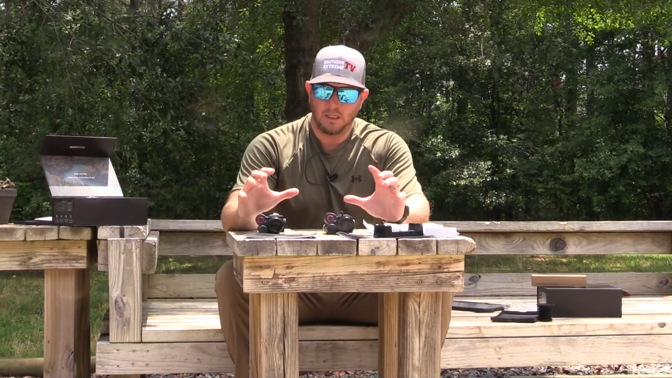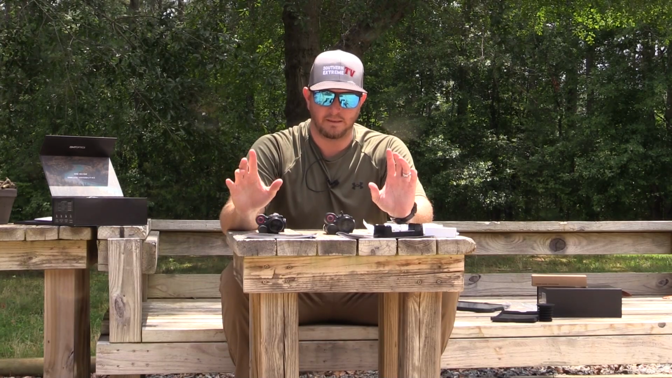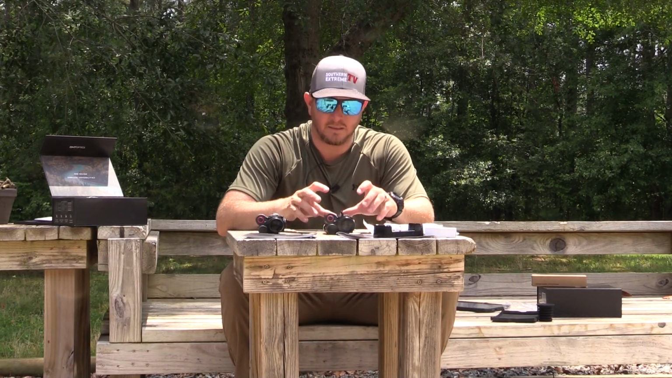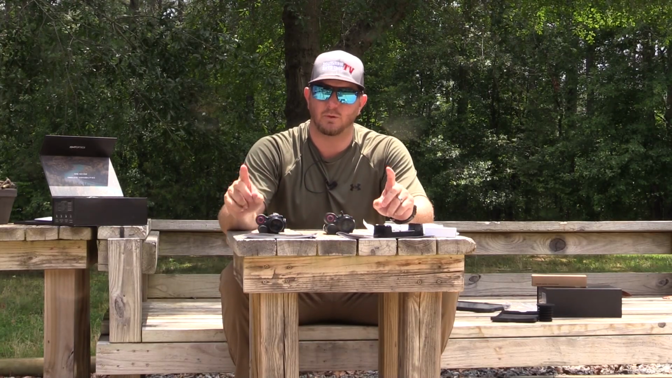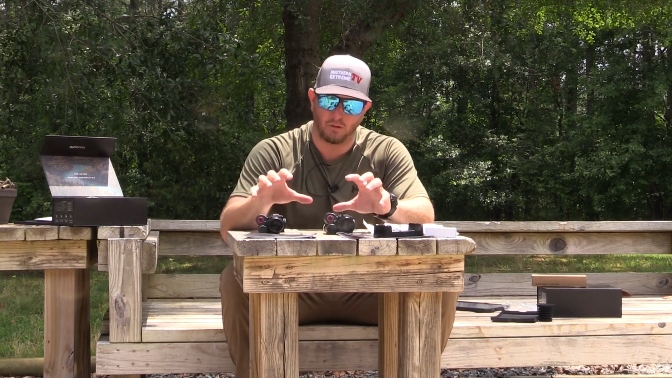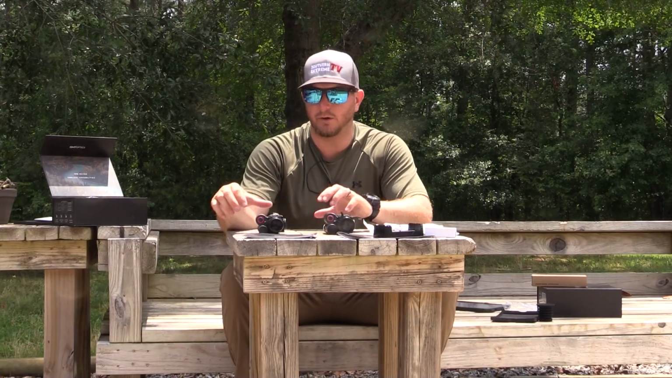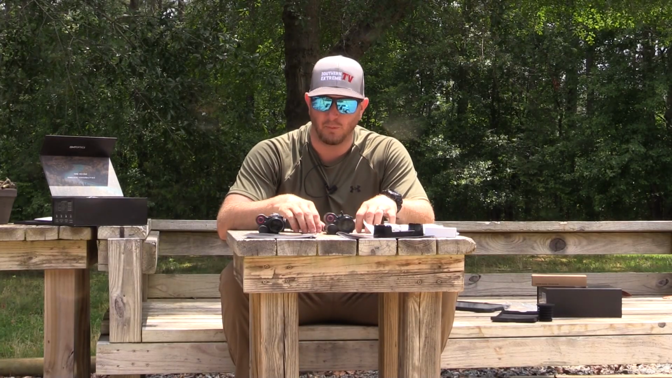So to me, the biggest upgrades are going to be the size of the display screen, but then the zoom capability is going to be the biggest thing for me that I think is going to be worth the extra money to get the V2 model over the V1. Obviously the battery life is a very big selling point as well.